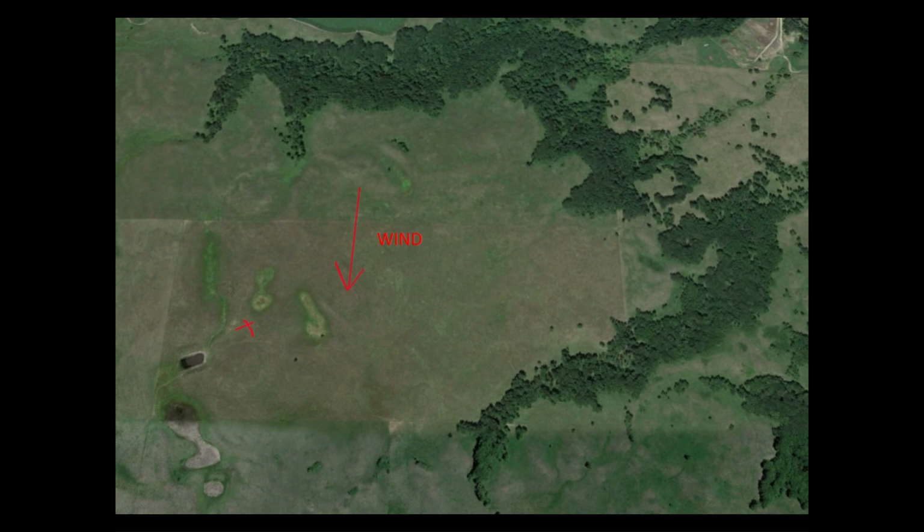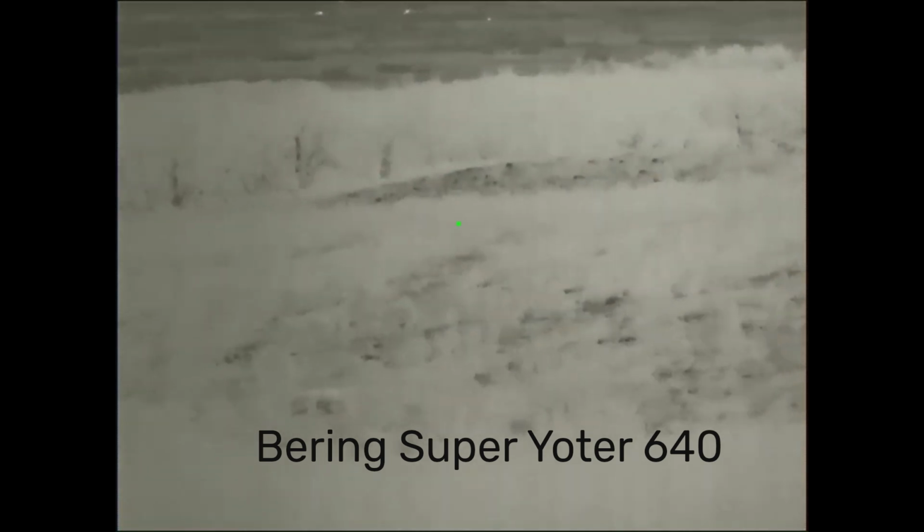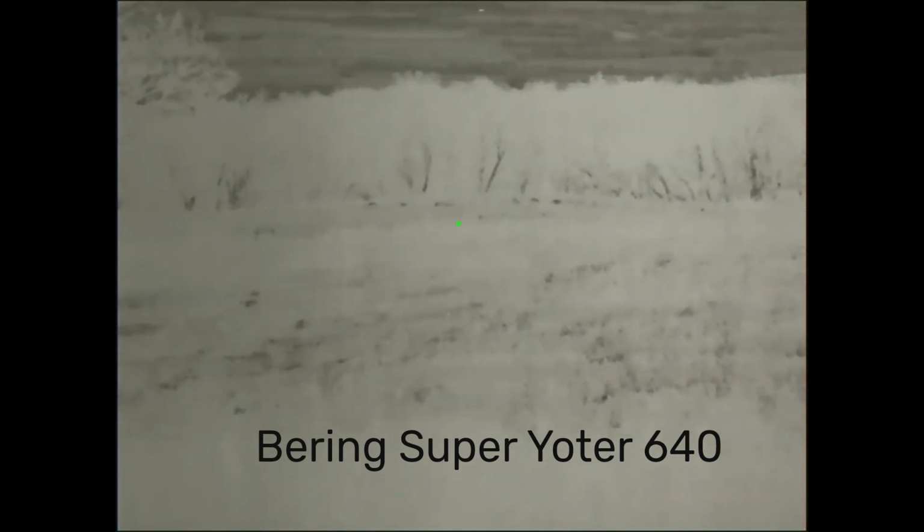But I decided I was going to stay on top of the hill so I could see behind us to see what these three were up to. And after a while, they start swinging all the way around and start coming in here. So I can see just the tops of the ears on this one.